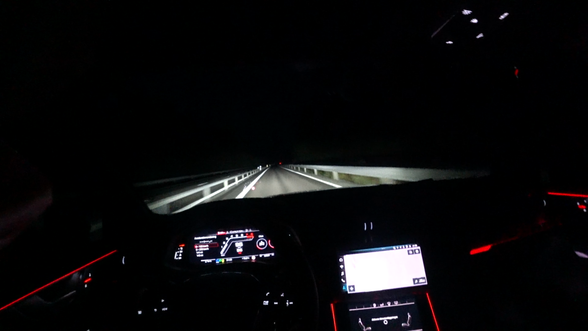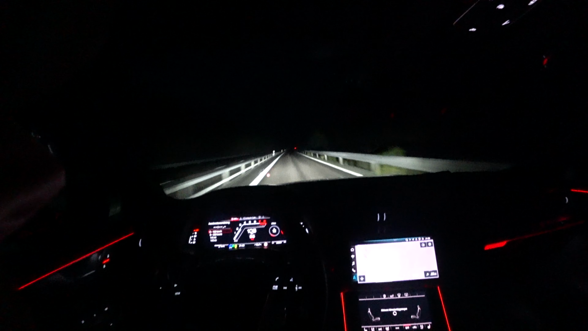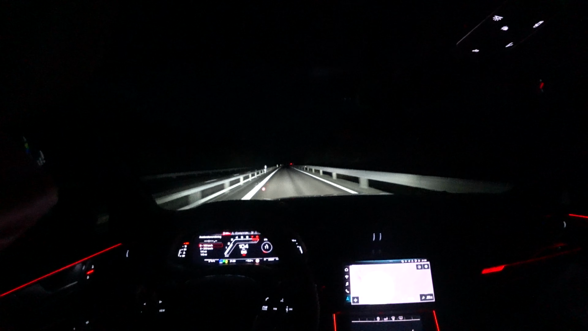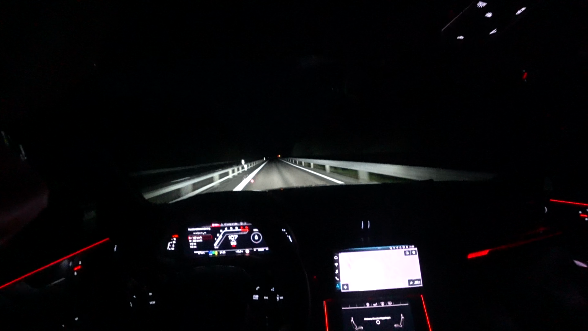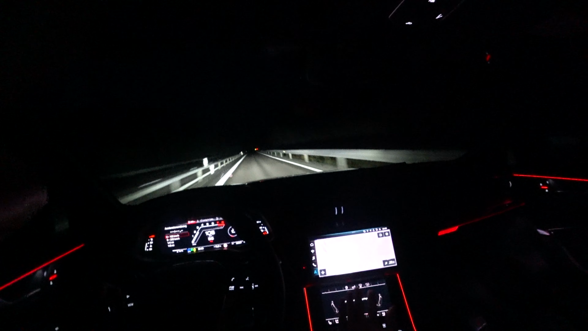Yeah, we can see how it is when it's approaching a car. Why did I even zoom in Antarctica?